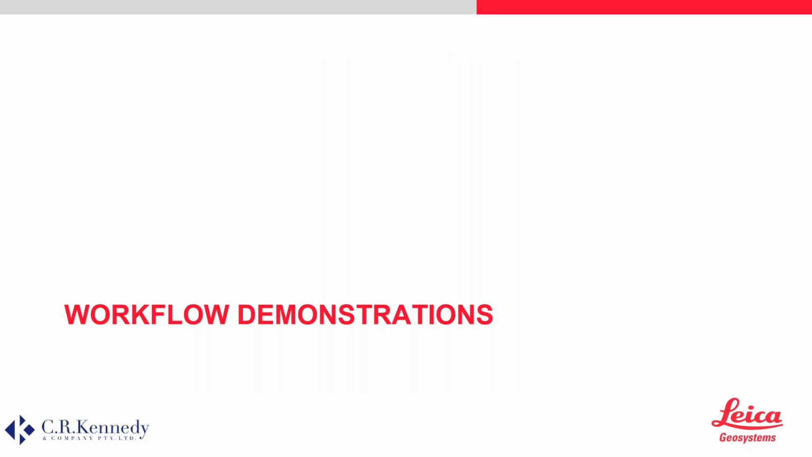Perfect. So now we're switching to the workflow demos of this webinar. So we chose two workflows to show you as much as we could of the software. So some functions are well known, but you're going to see them used in this new version of the software and with all the new functionalities that have been added.